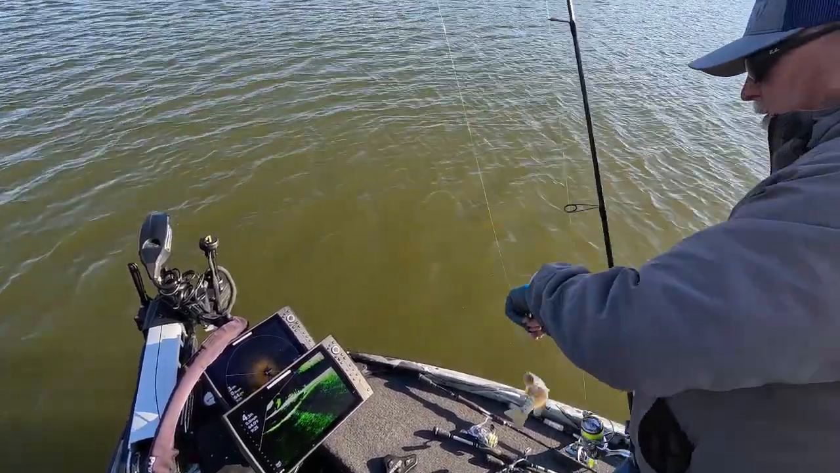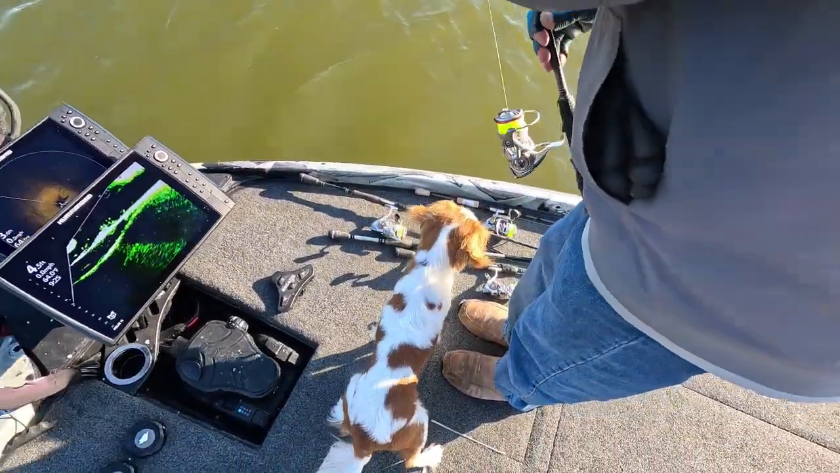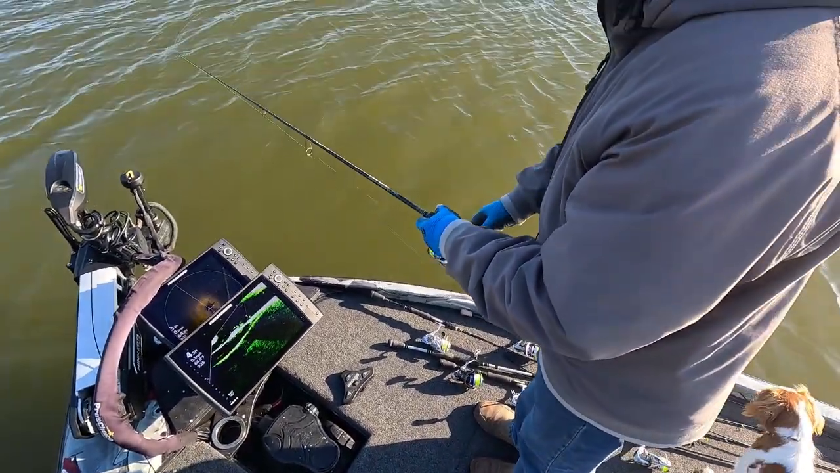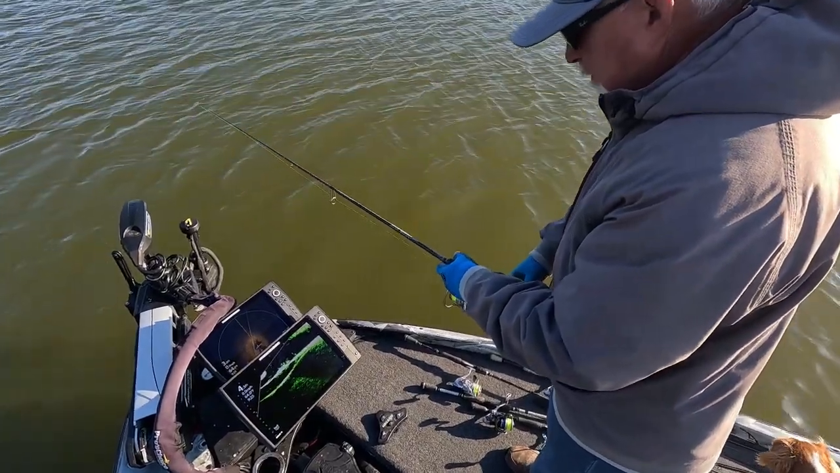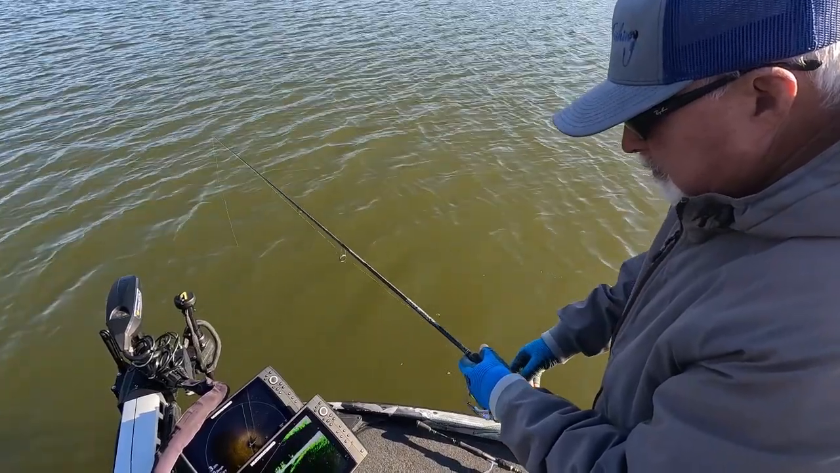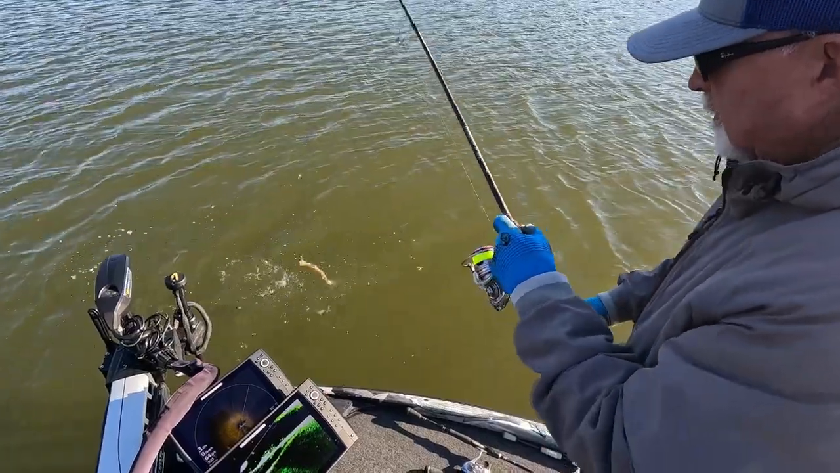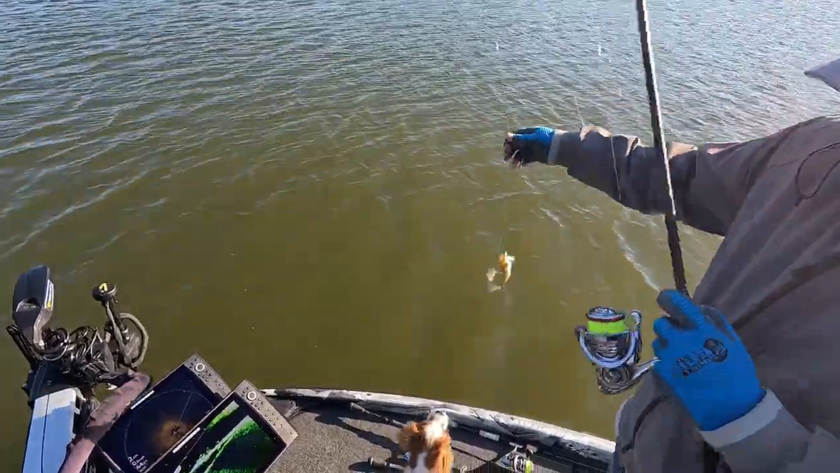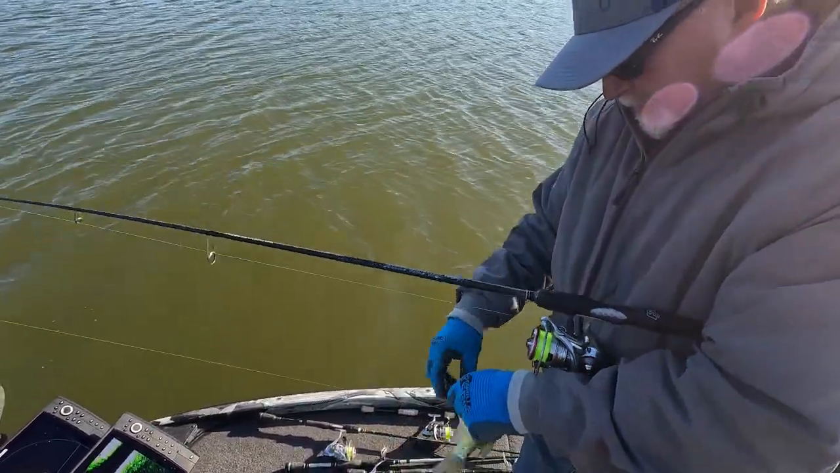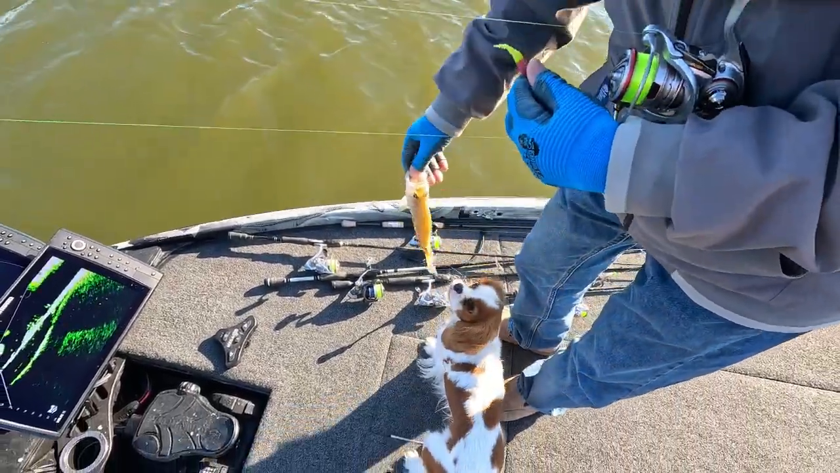Another big one. You want to give it a kiss, Casey? Yep. Patience is a big key to catching these when you get around their heads. There he is. Getting bigger. Casey said, give me a lick. I'll give it a kiss, then go back in the water.